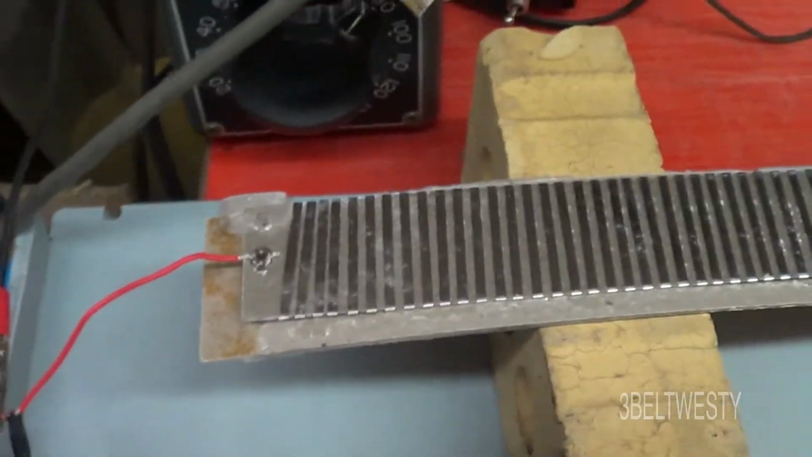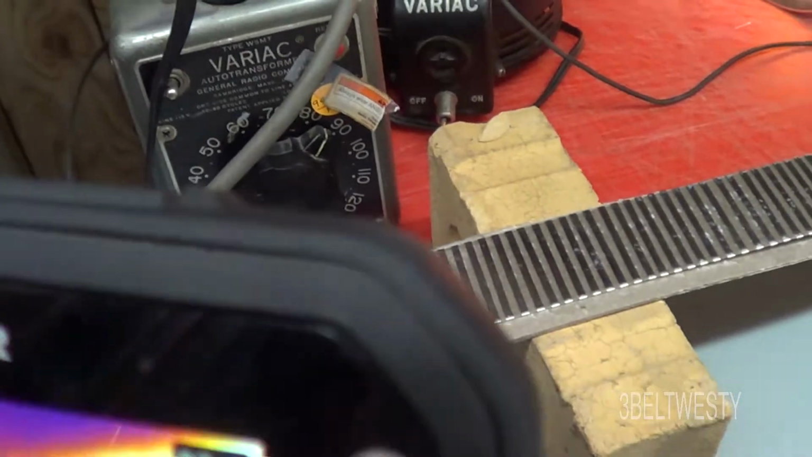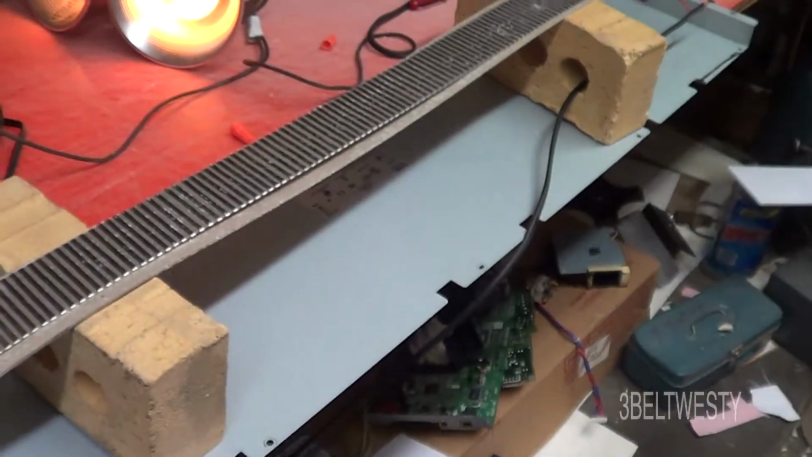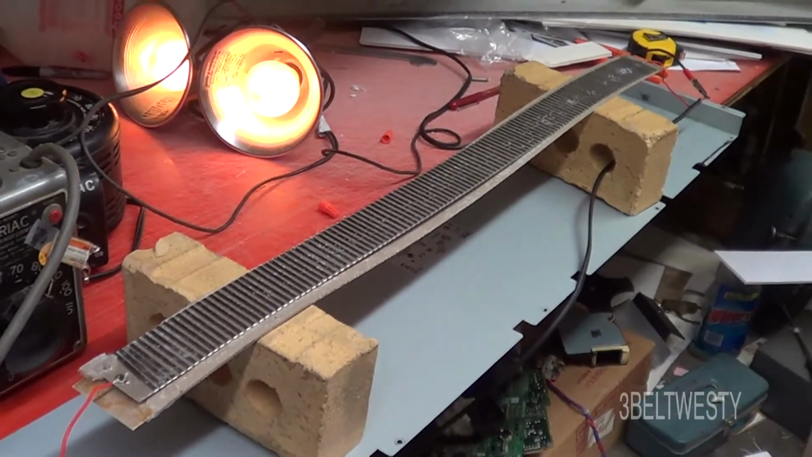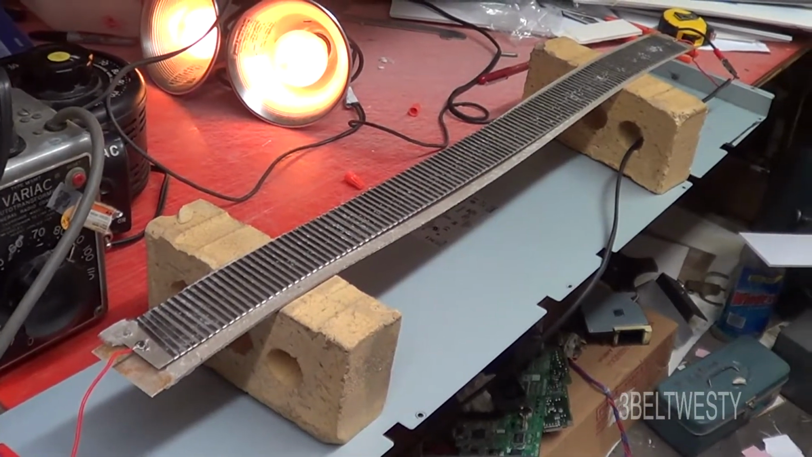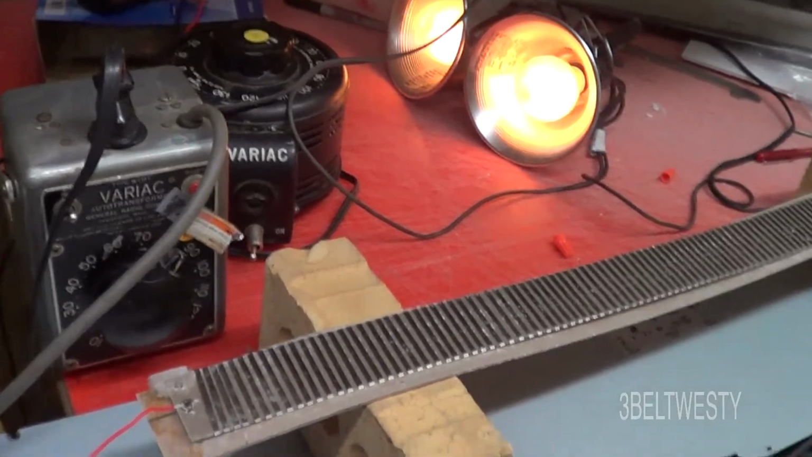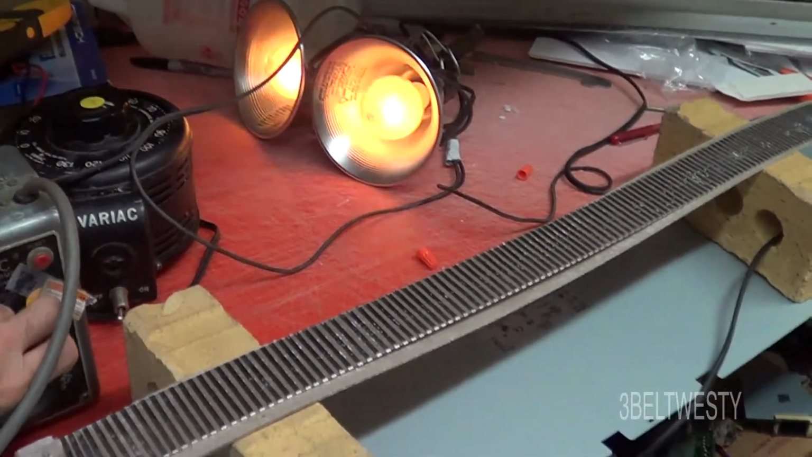This is a 240 volt, 1800 watt coil, and I'm running it on about, say, 85 volts AC, and there's no aluminum, so it's just running in free air on some bricks here. I'm going to cool this back down and run it in the actual extrusion piece. Those two lights there are 120 volt bulbs in series, just so I get some feedback on what's going on from the brightness.